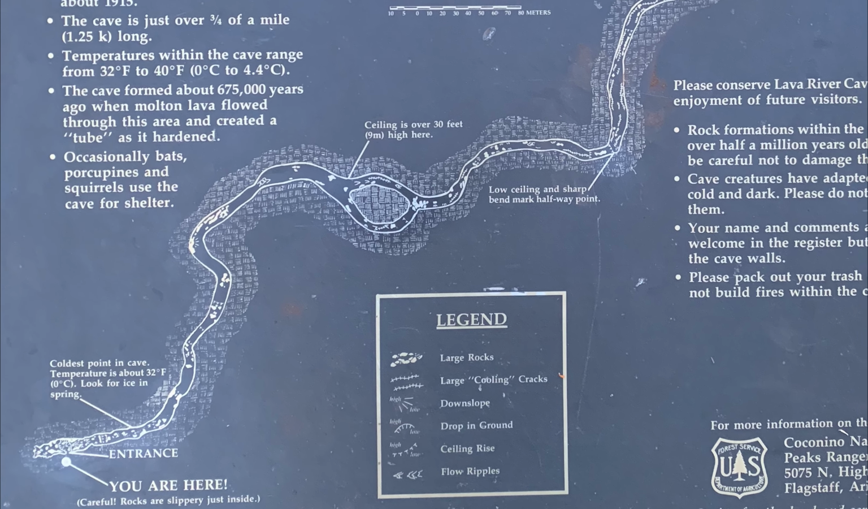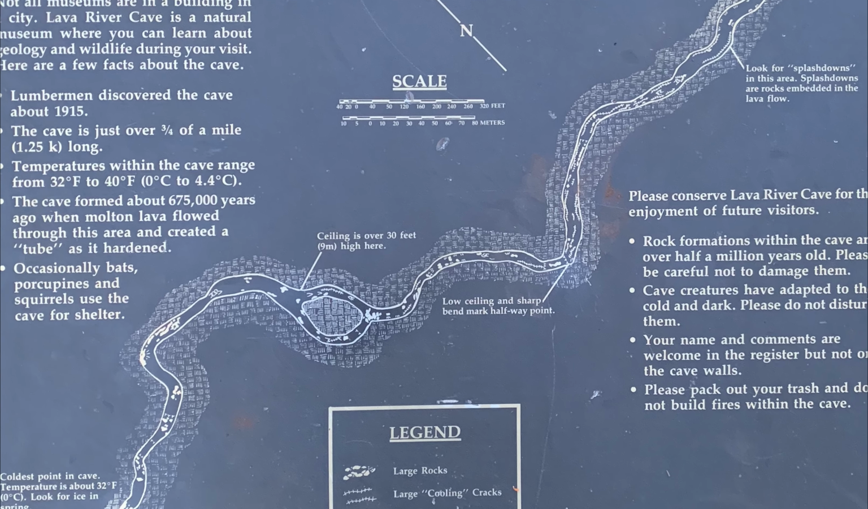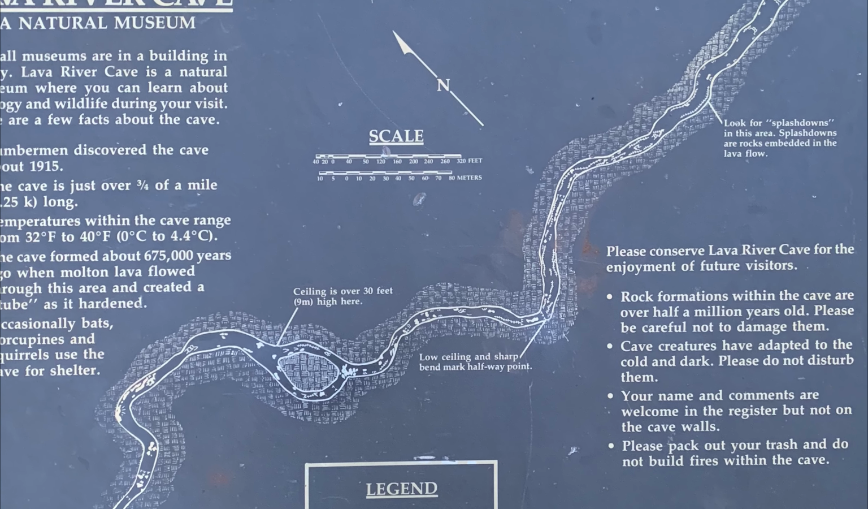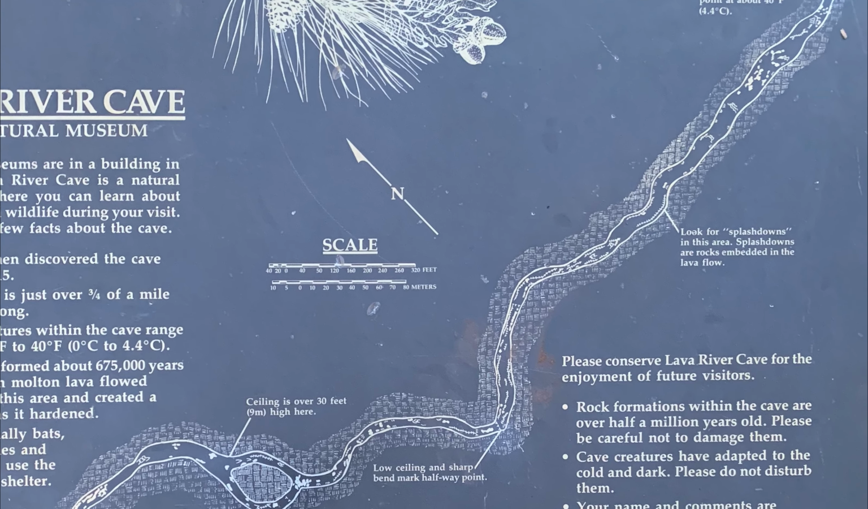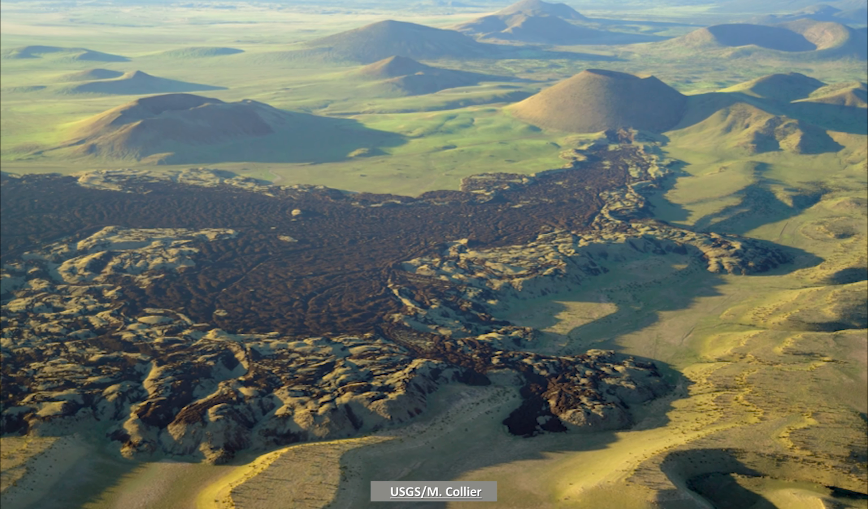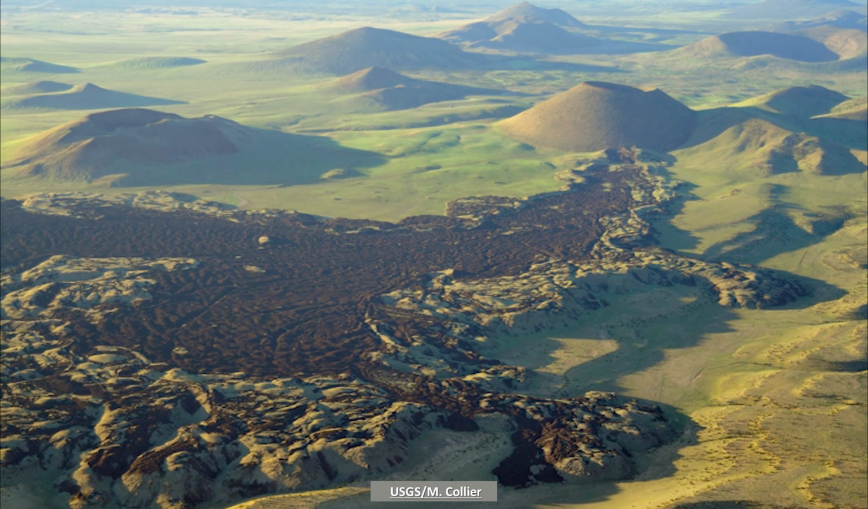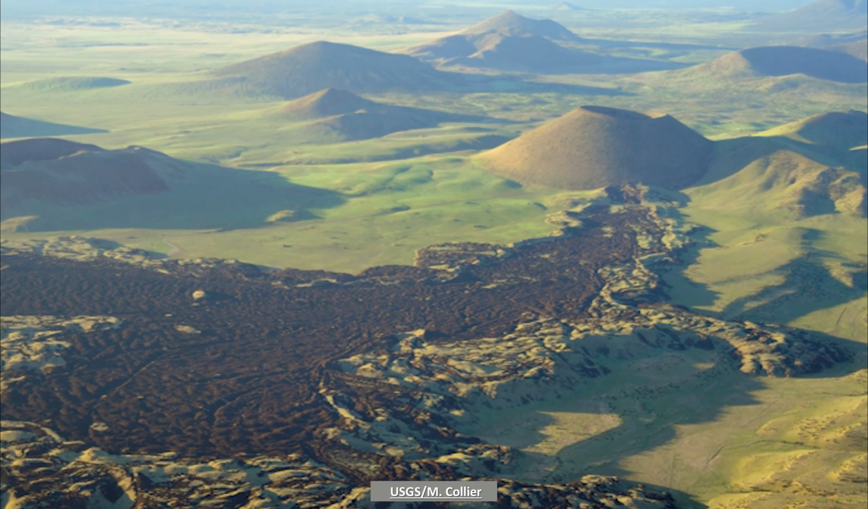Discovered in 1915, Lava River Cave is located approximately 24 kilometers northwest of Flagstaff, Arizona in the Coconino National Forest. This lava tube is open to the public and is managed by the U.S. Forest Service. Geologically, the lava tube is part of the San Francisco volcanic field, which has more than 600 volcanoes, most of which are basaltic cinder cones.